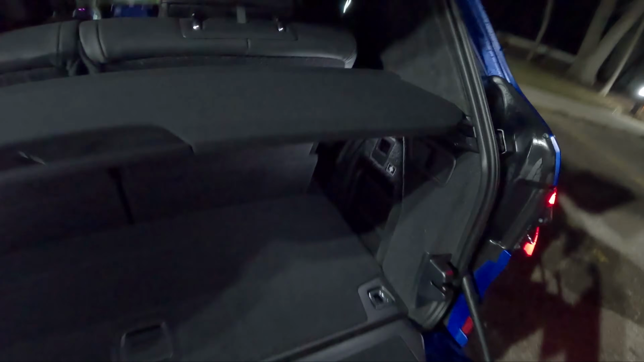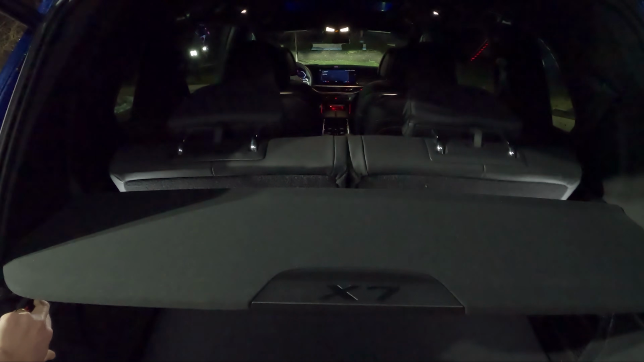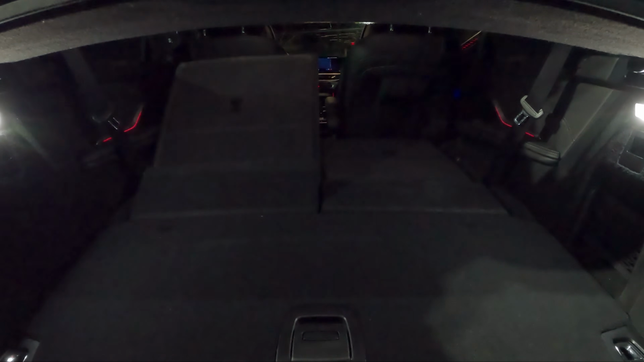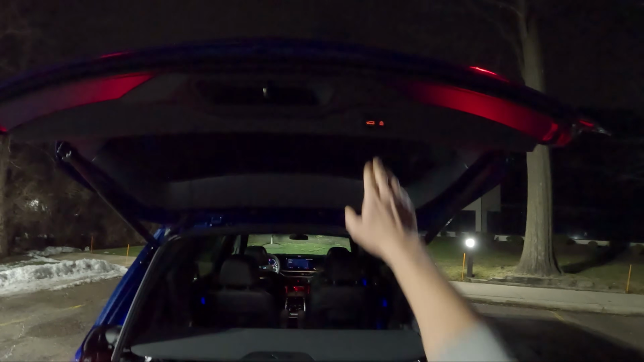You can fold down those rear seats by holding these buttons right here. And it takes a long time for them to come down, but they do eventually fold down and you get lots of room. The second row seats have to move forward.